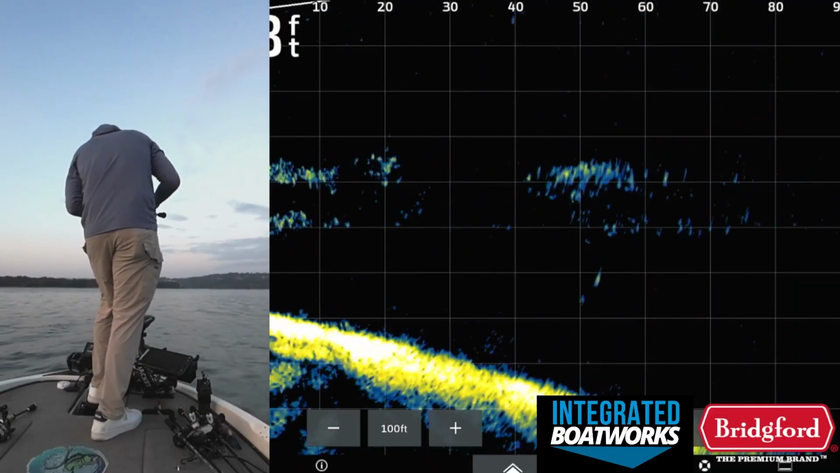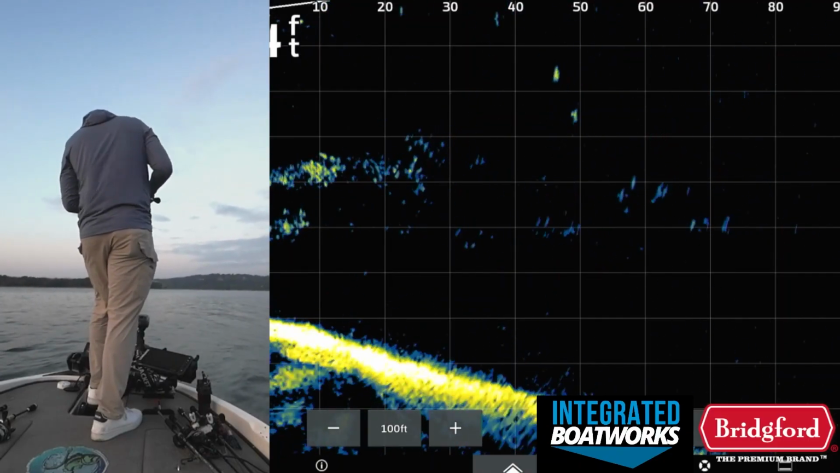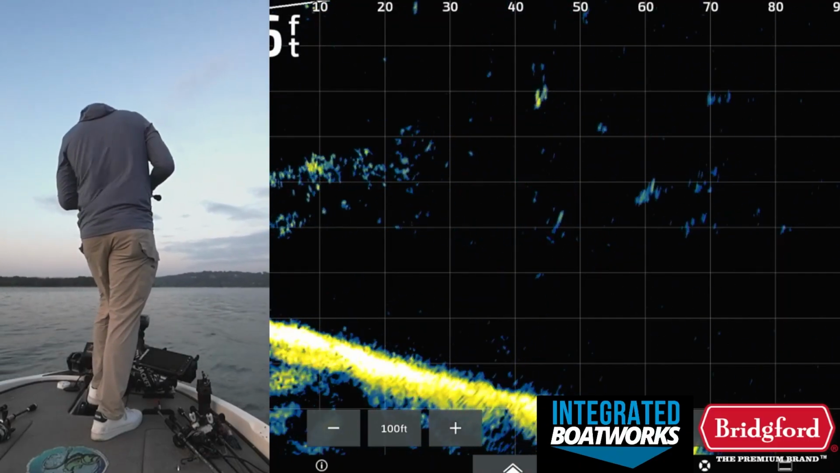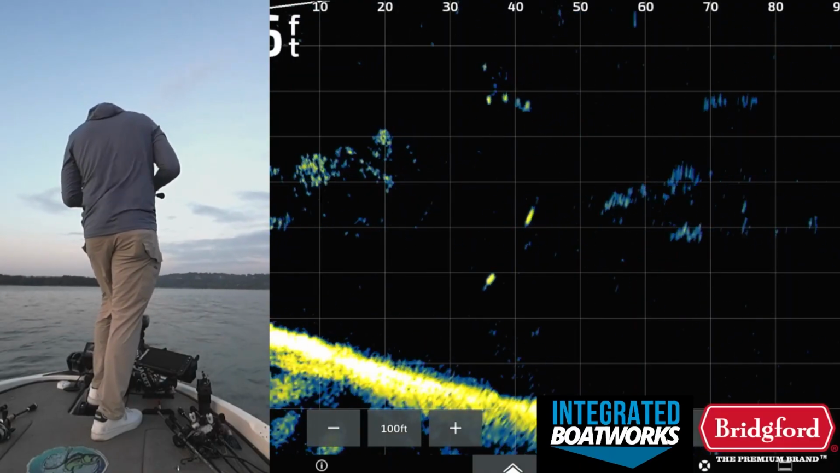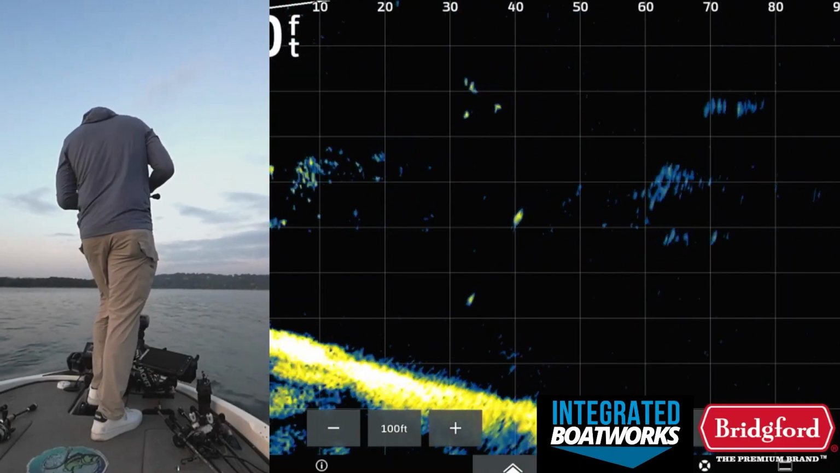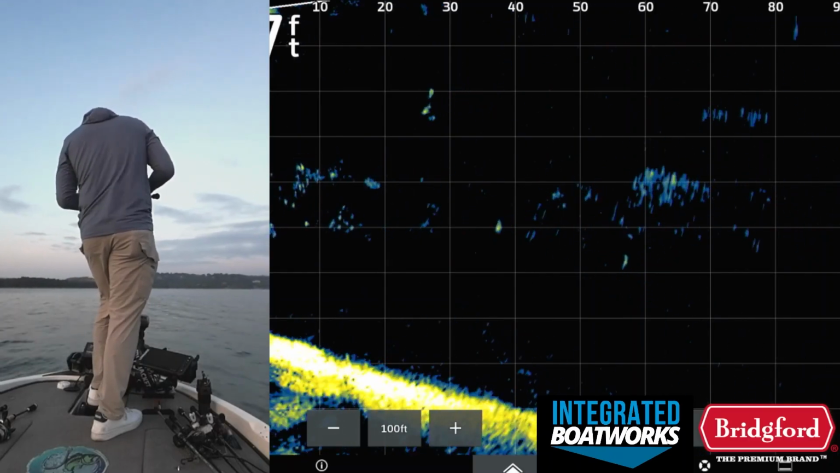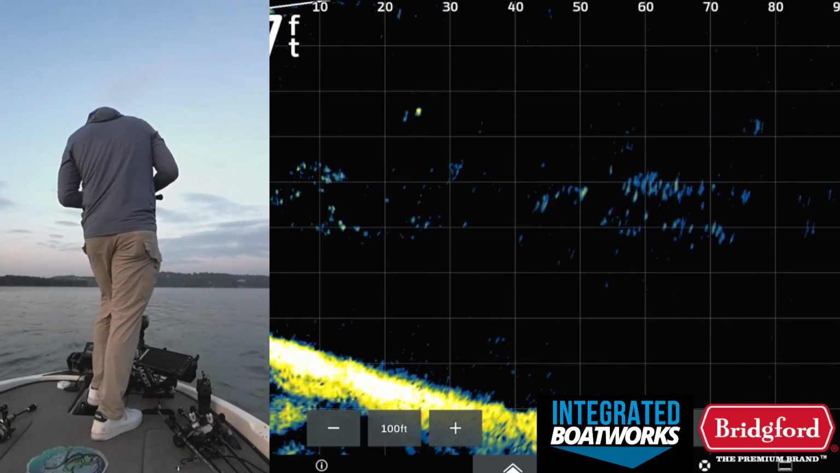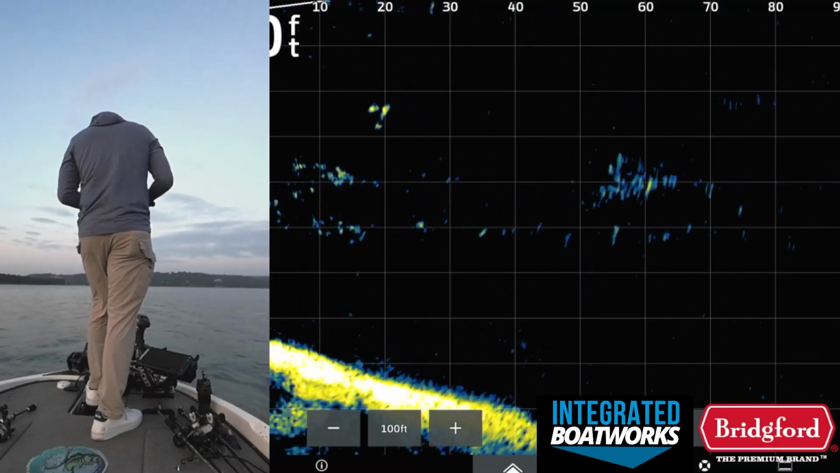Where'd my bait go? Oh, he's on it. Come on. Eat it. There's 2 on it right now. Come on, 3 on it. 30 feet out. There's 3 fish on my bait right now. Come on. 4 fish on my bait, 20 feet out. There's so much bait out here.